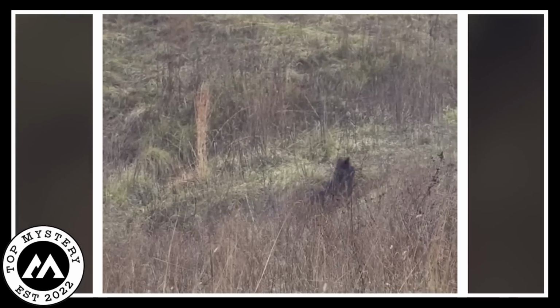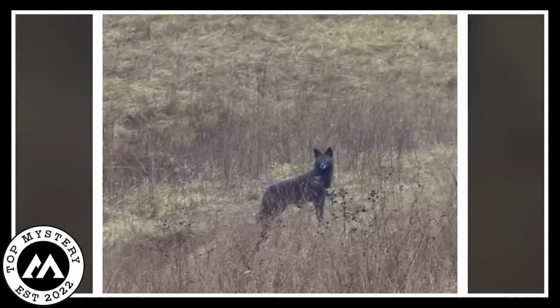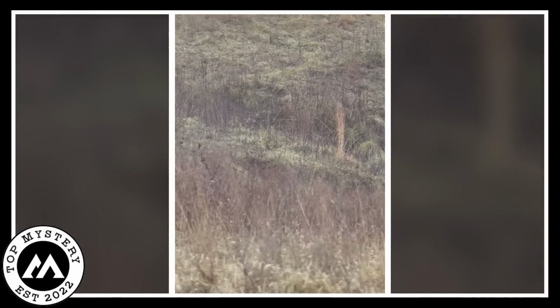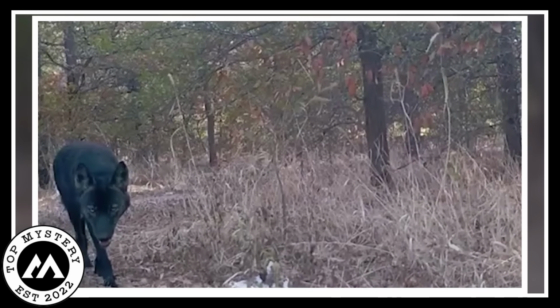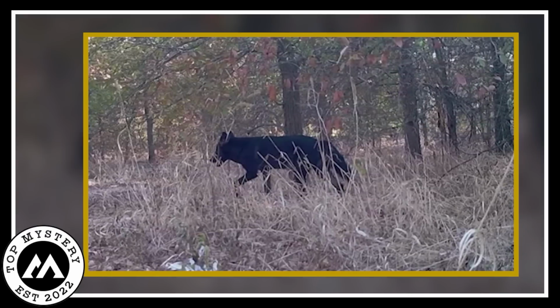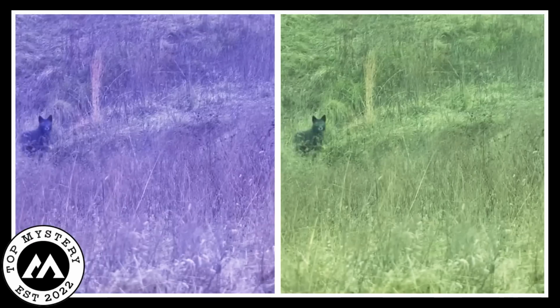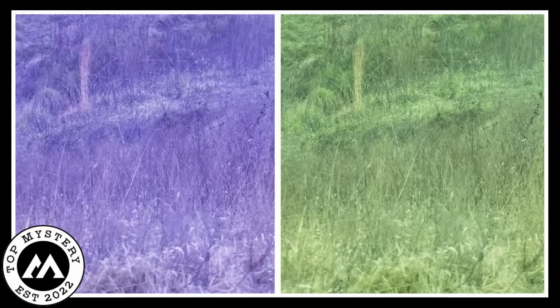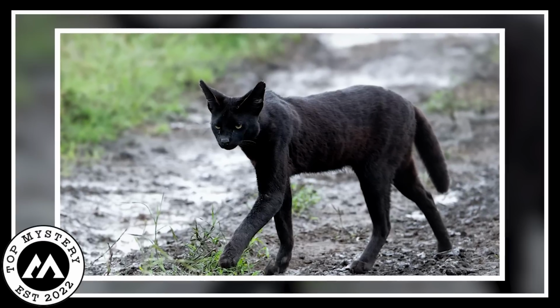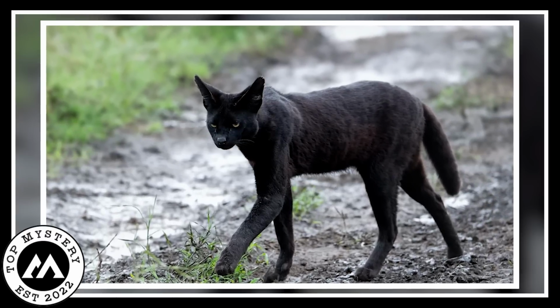The black coyote's presence in Austin felt like a message from the wild, a reminder of the endless mysteries hidden in the untouched wilderness. As the news spread across the city, questions filled the air. How did this rare creature, a symbol of the night, end up in Austin? Was it a messenger sent to remind us of the hidden secrets in nature? The answers, just like the black coyote itself, remain shrouded in darkness.